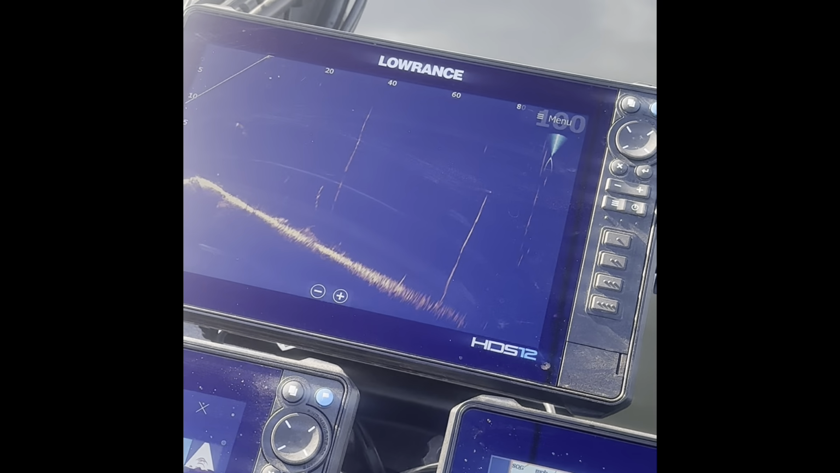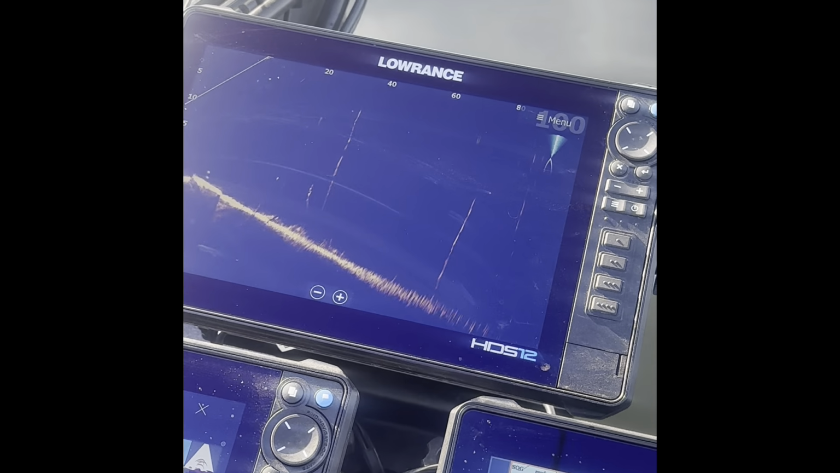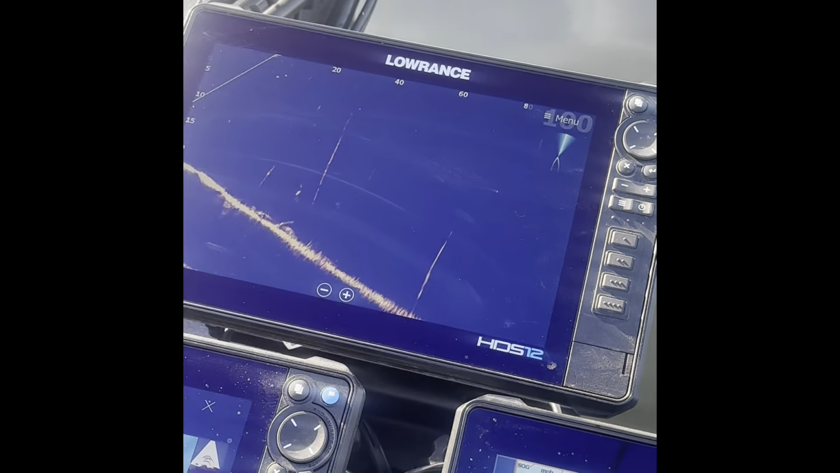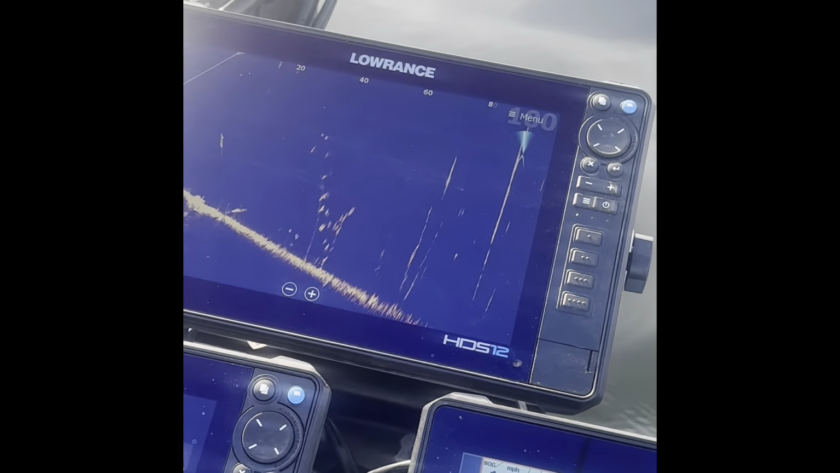He's coming over. He's looking at it. Let's see if I drop it just a hair. He's still looking at it. See if he's going to bite it. He's looking. Nope, he went back to the bottom. Like I said, he was a little guy. Let's see if we can't find.